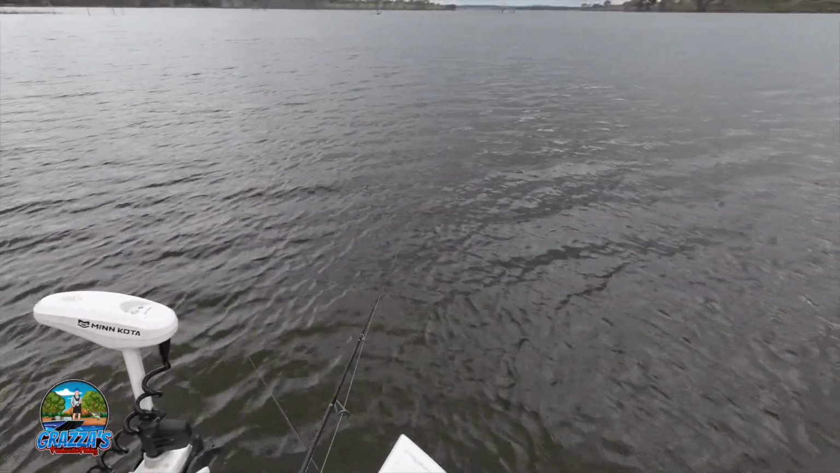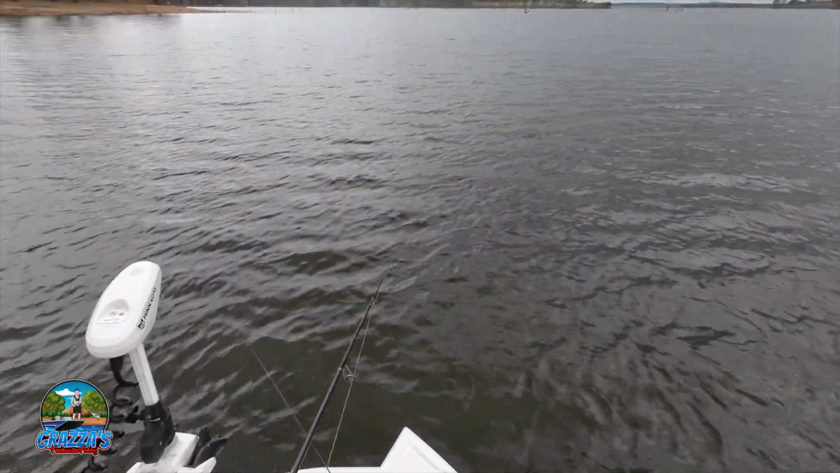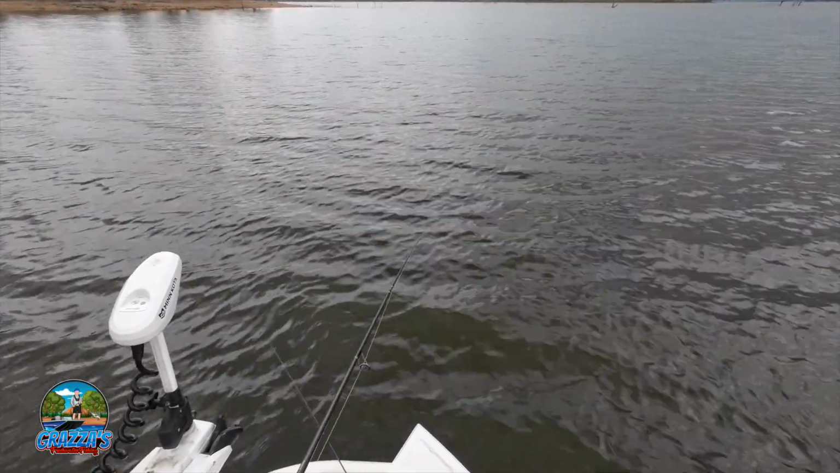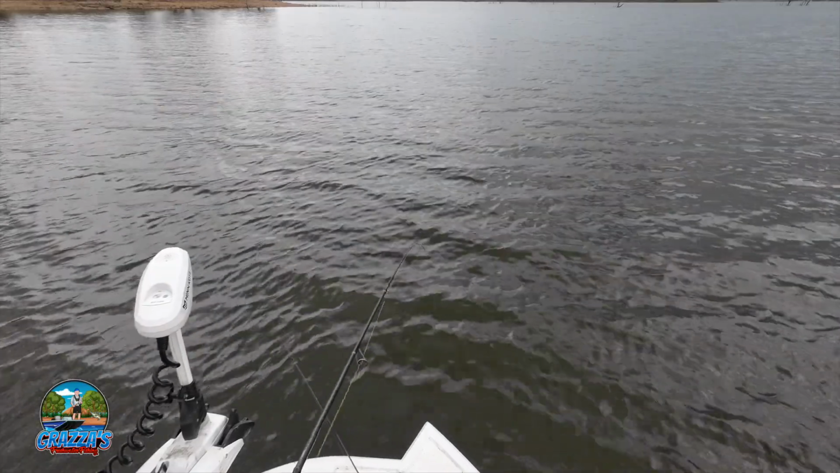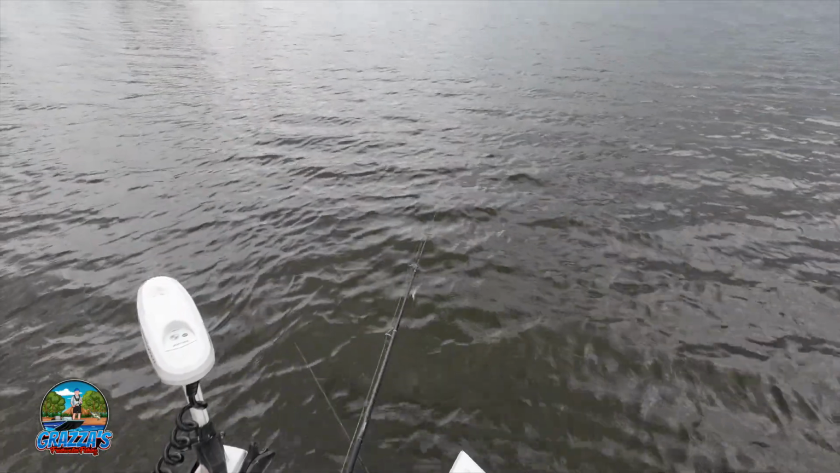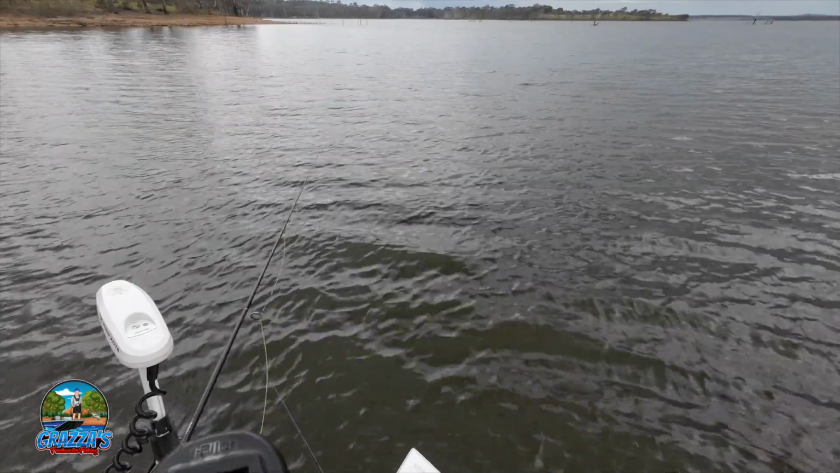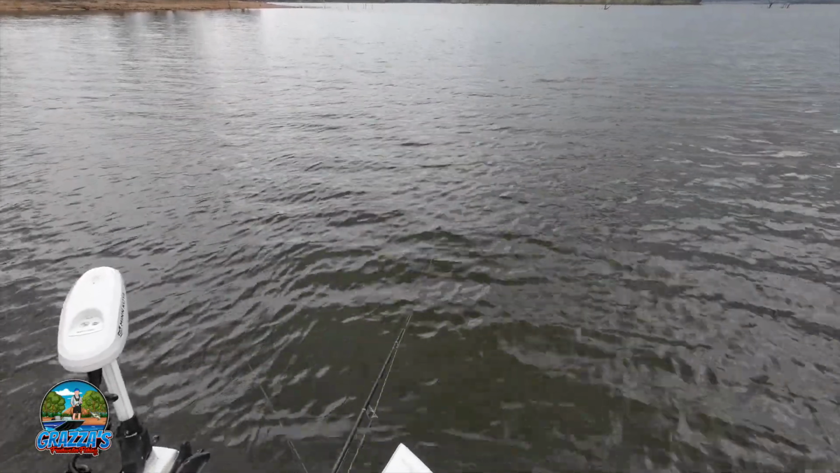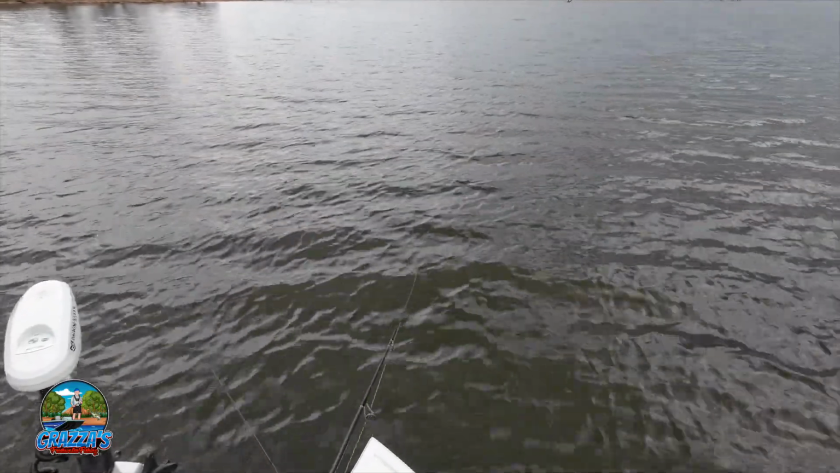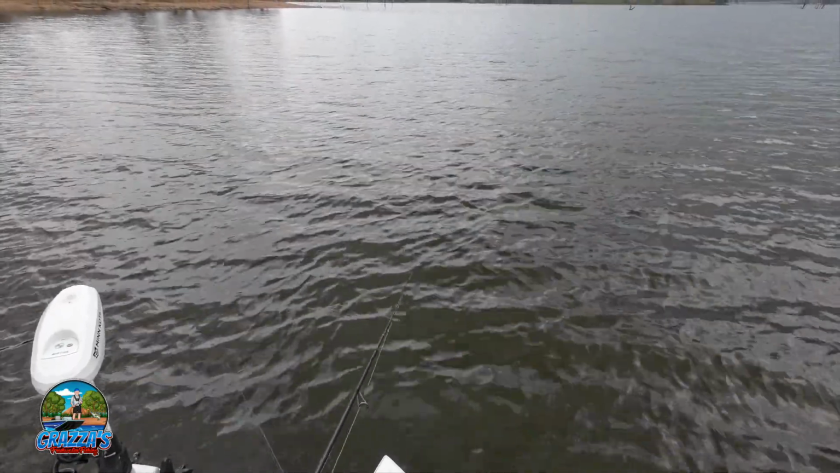Let's hope it's going to be a good afternoon. Clarity is in good shape, which is good. Certainly we should be able to see this lure.